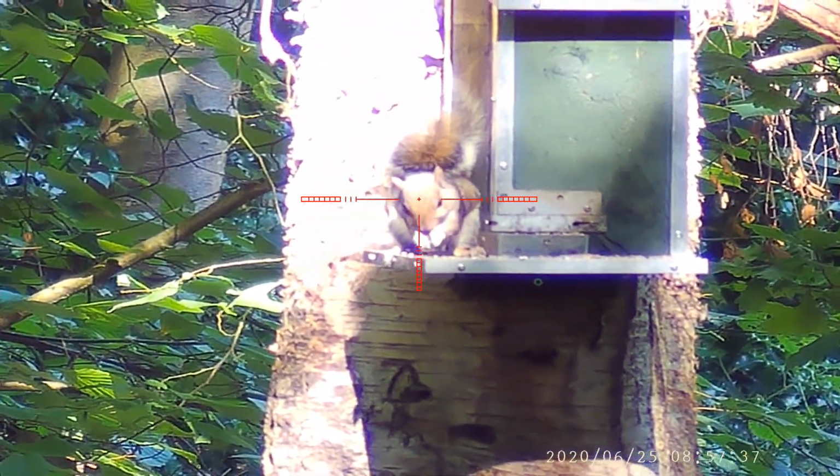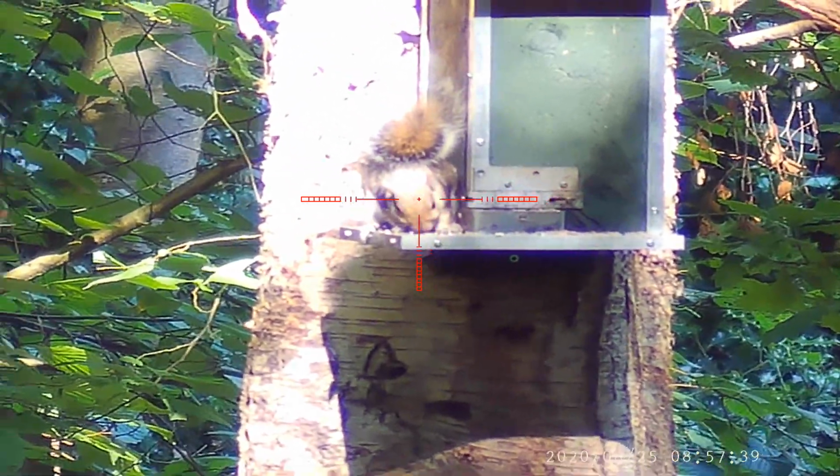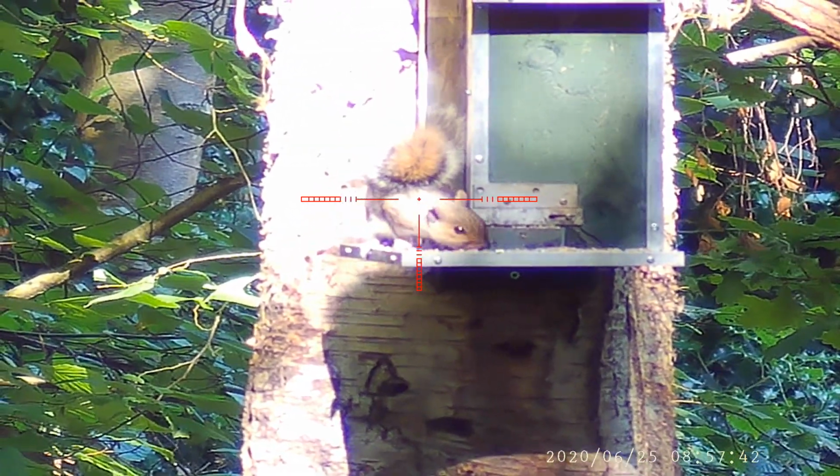The bright sunlight shining on the silver birch is washing the image out a bit here, but it's still perfectly acceptable.